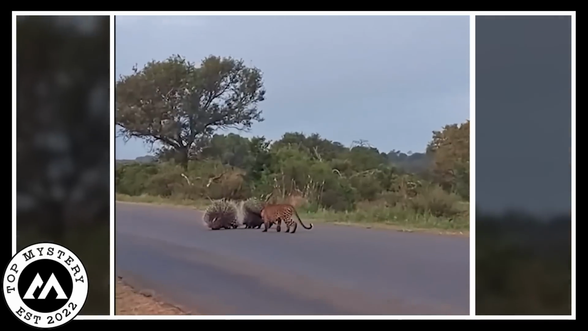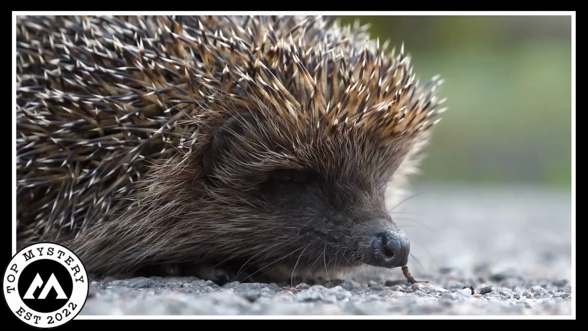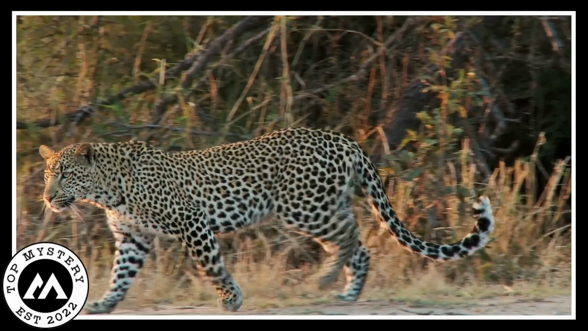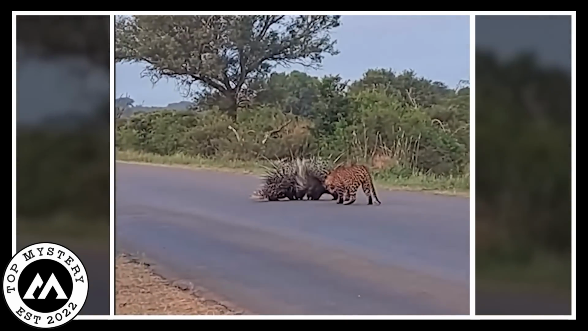Hedgehog protected their babies. Once upon a time in a spiky world, a hedgehog family faced a big problem. A speedy leopard came strolling down the road where the hedgehogs lived. Uh-oh. The tiny baby hedgehogs were in danger.